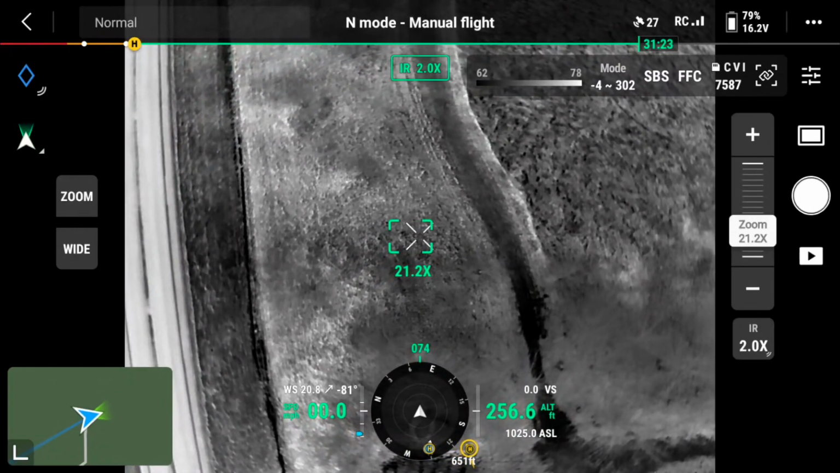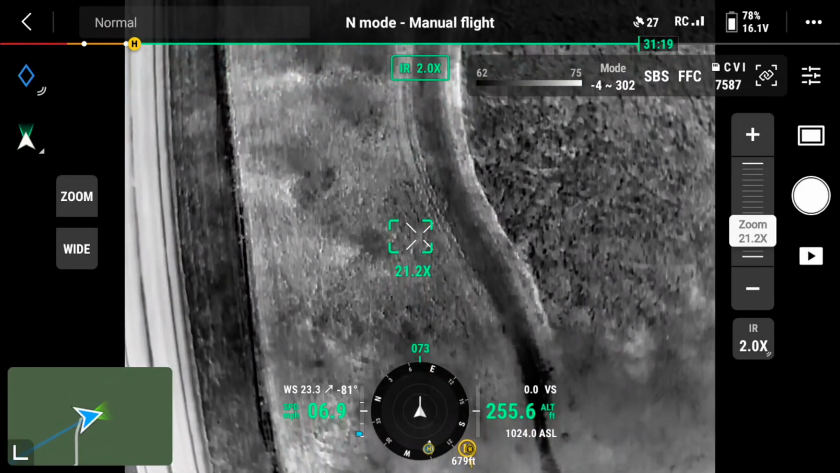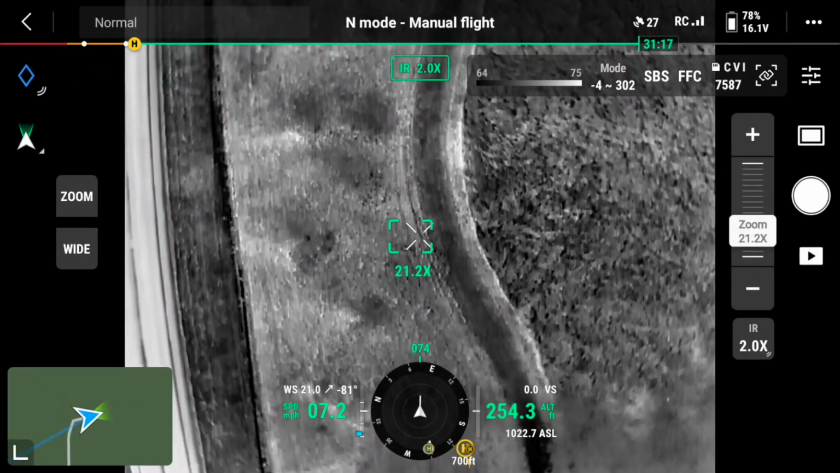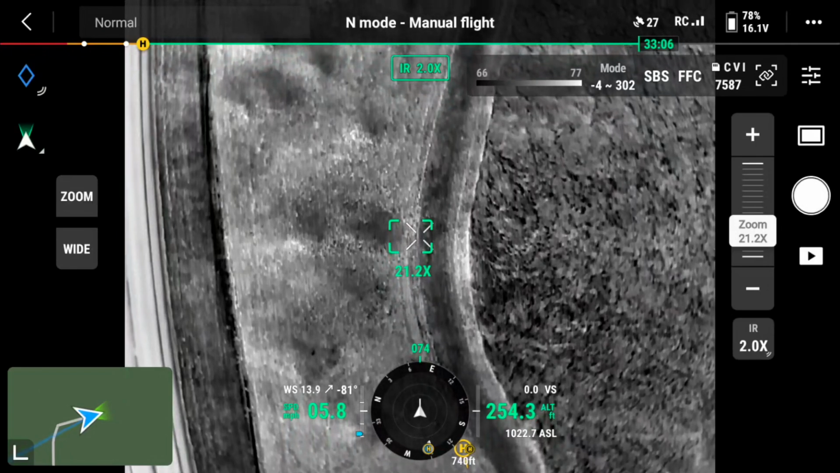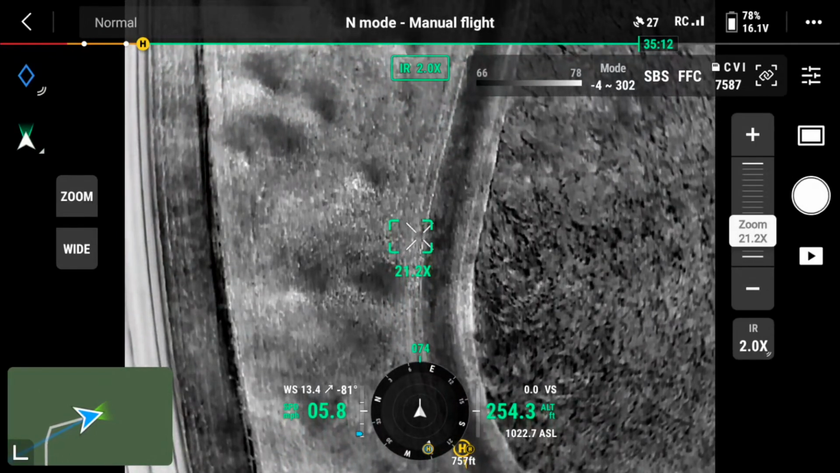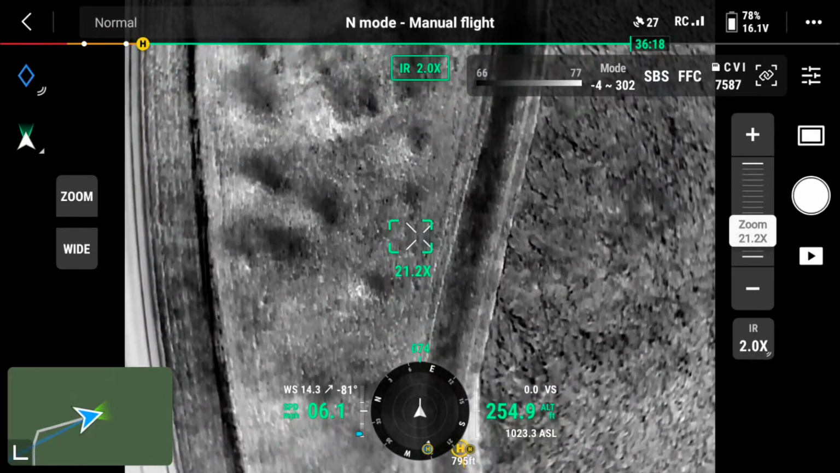You saw a car just roll by. One of the reasons for this flight, I was kind of looking for fawns. This is the time of year where the fawns will start to come out, and I was kind of looking at them on this particular flight.